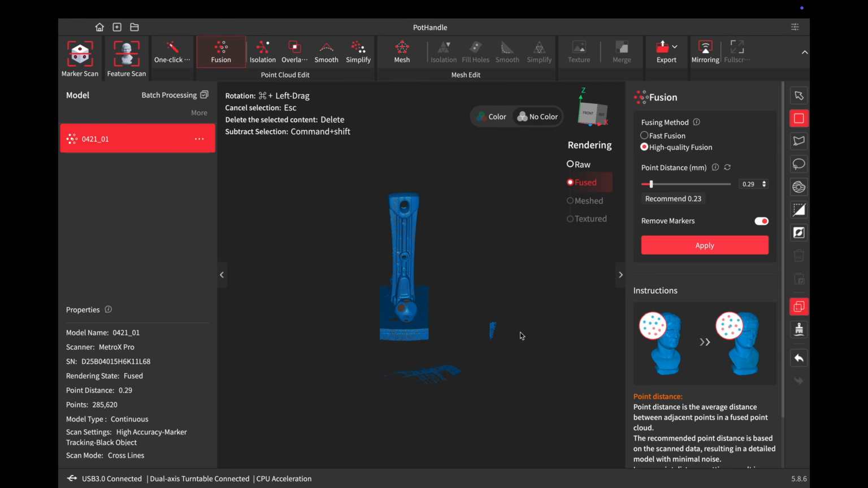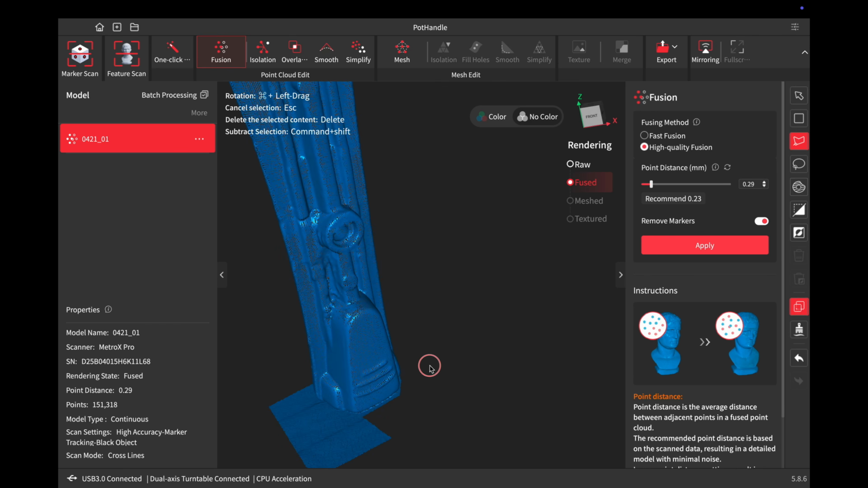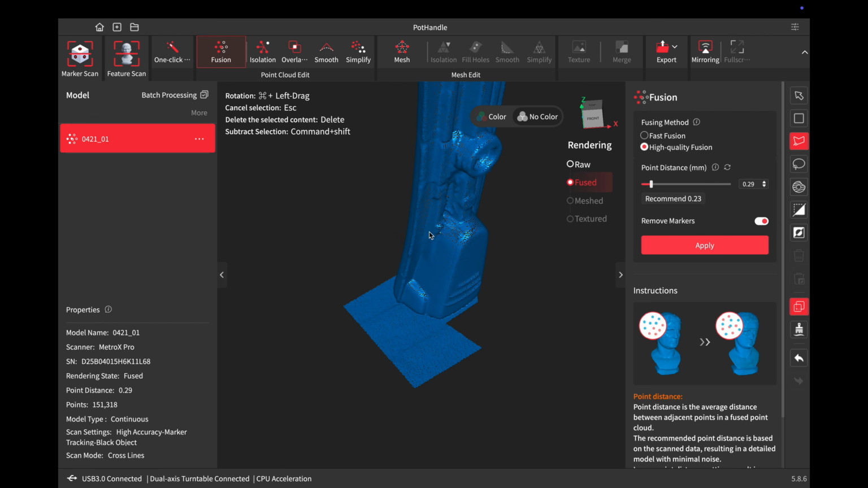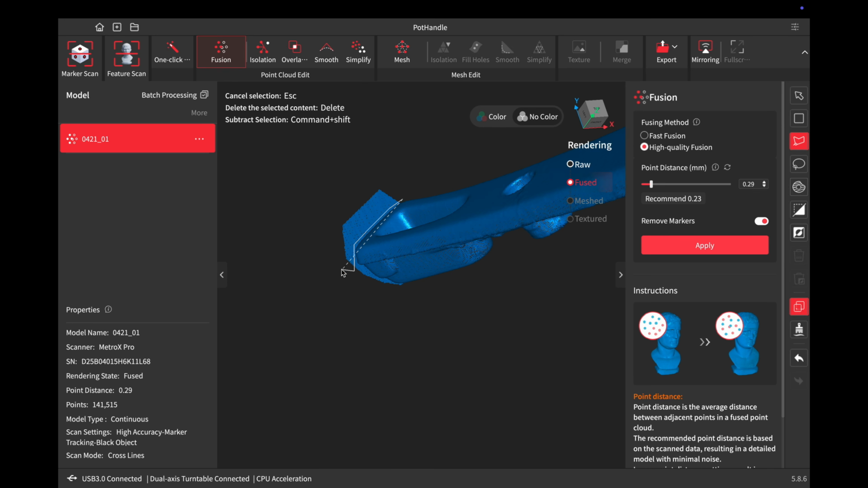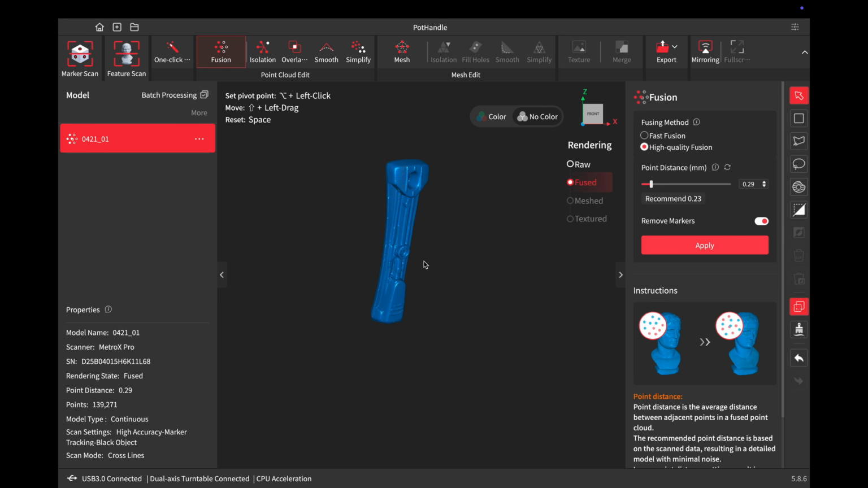While I'm cleaning up the mesh, take a look at the layers of tape that are on the table. You can clearly see each layer of tape as it overlaps itself. That's an example of the level of detail the scanner is able to capture. Once the mesh is finished being processed, I'm going to export it and bring it into Nomad Sculpt to do a little bit further cleanup on it.